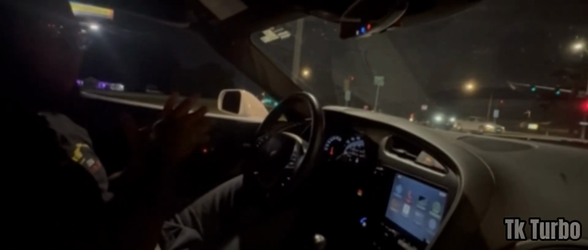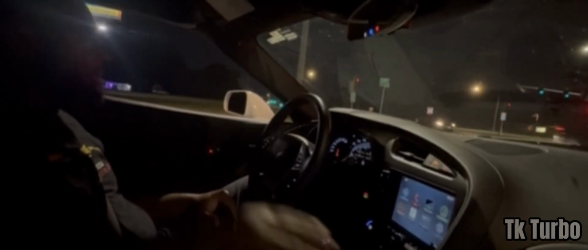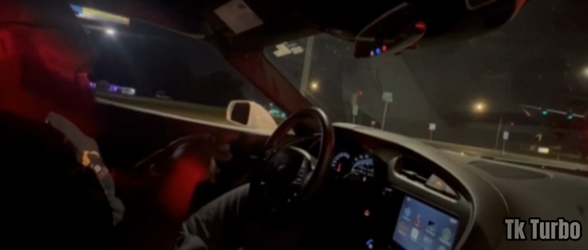C7 Corvettes are awesome, aren't they? I love Corvettes in general, but something about these C7s, man, they're special. This was GM's turning point right here. Real talk. And of course, you already know the mid-engine C8 is out. That's on a whole different level. But this right here, when it comes to manual transmission Corvettes, this was it. Like, final hurrah. So I give praise to GM for that. No question about it.